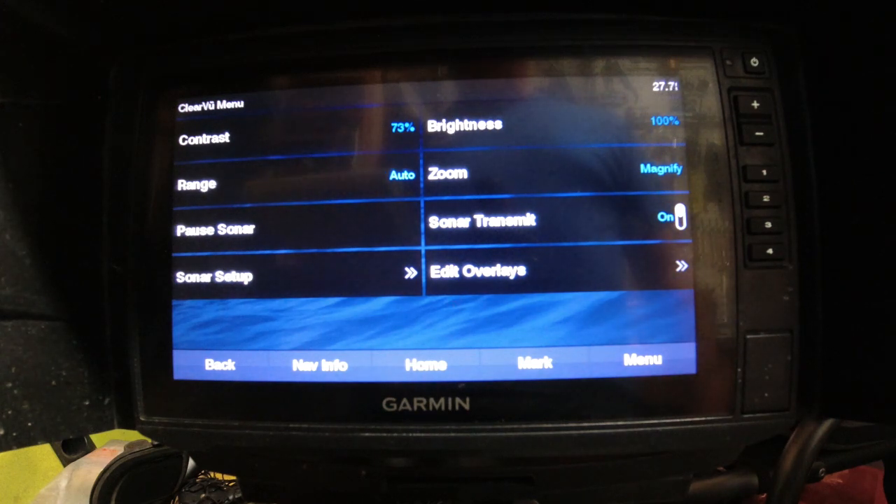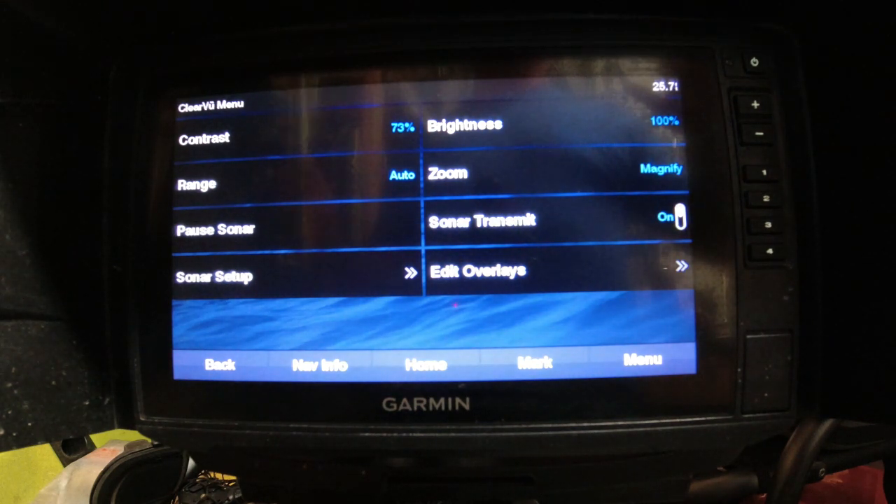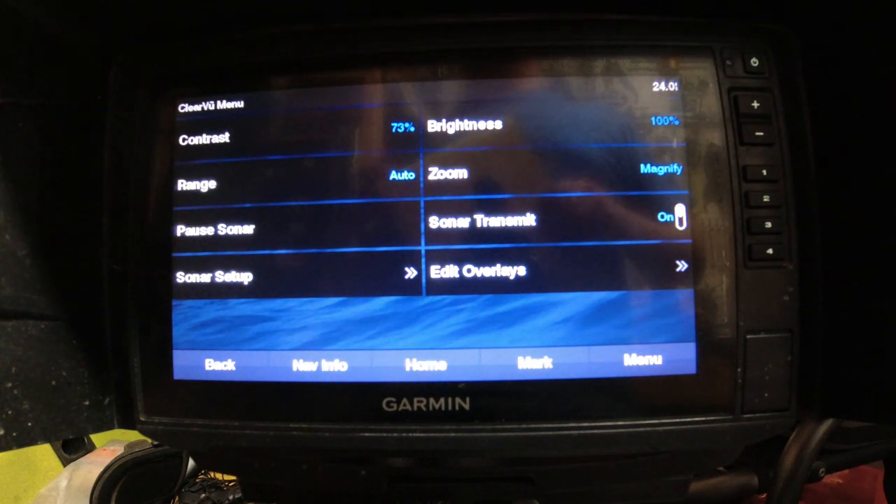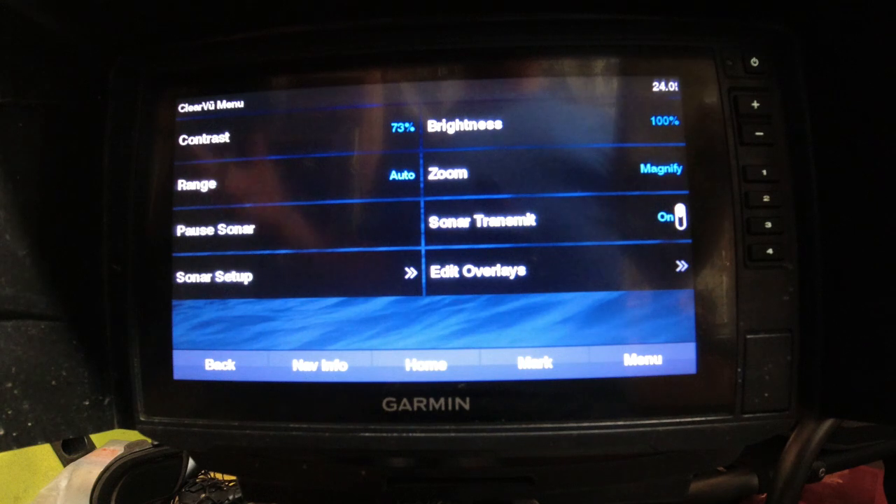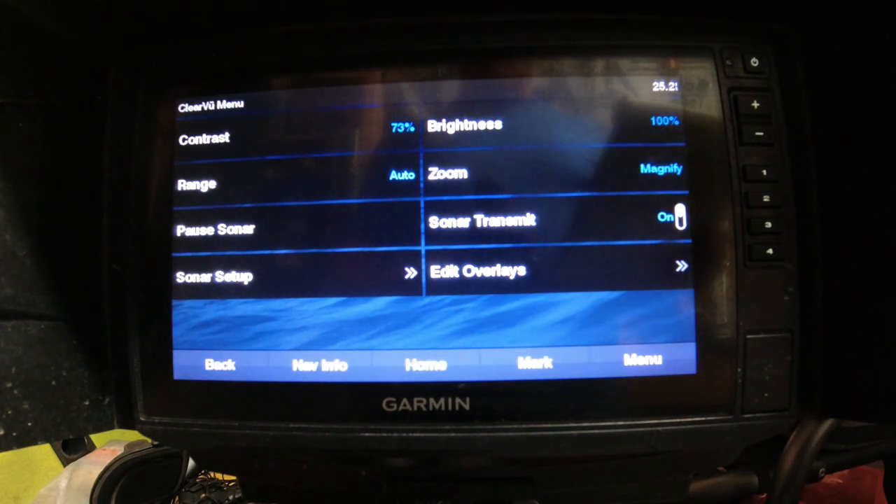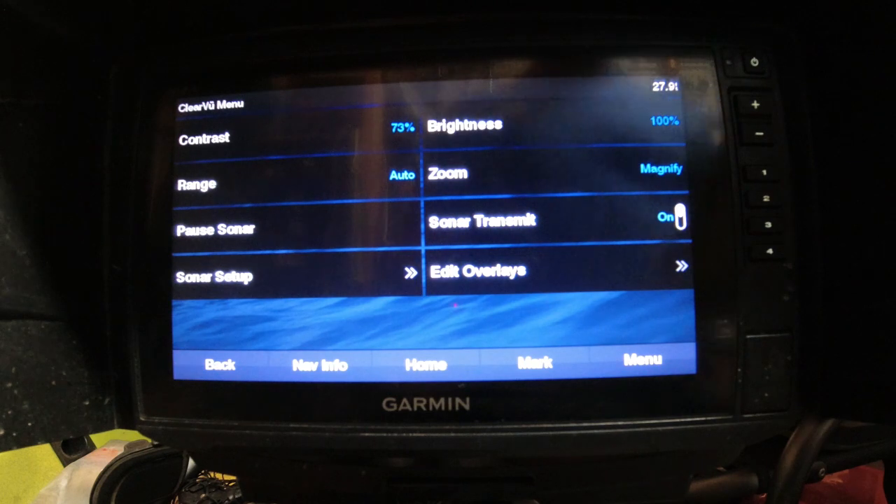So now we'll go to brightness. Brightness, I keep that on 100%. I just find that the picture diminishes if you scale that down. You don't get as good a picture out farther with your deeper imaging. So like at 30 to 50 feet, even at 20 feet, I feel like having it set on 100% brightness is the best way to go. I dial down the contrast versus my brightness. I pretty much keep the brightness at 100% all the time.